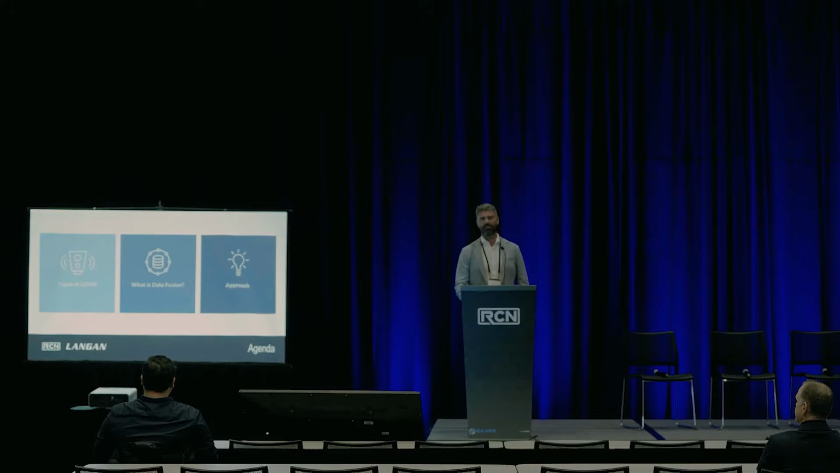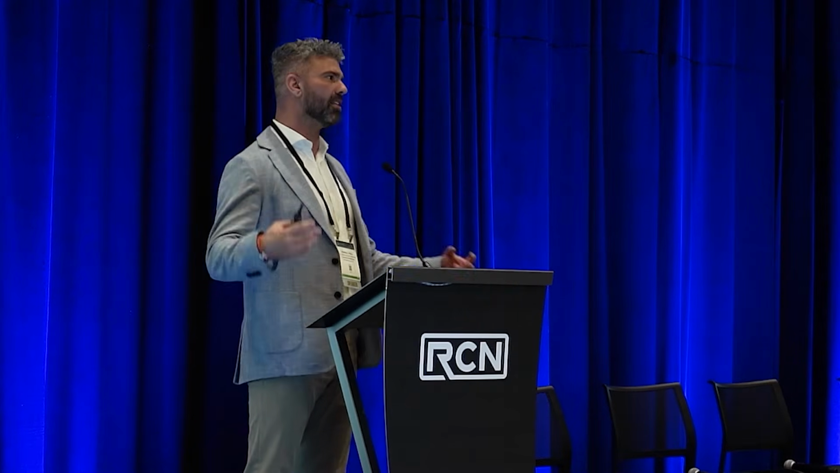And now let's get into it. So there's a quick agenda. I'm just going to go over the 4 types of LiDAR that we use. It's probably the 4 types of LiDAR we all use in this room. I'm going to talk about what data fusion is in this specific case, and then we're going to go through the approach, the workflow that we got.